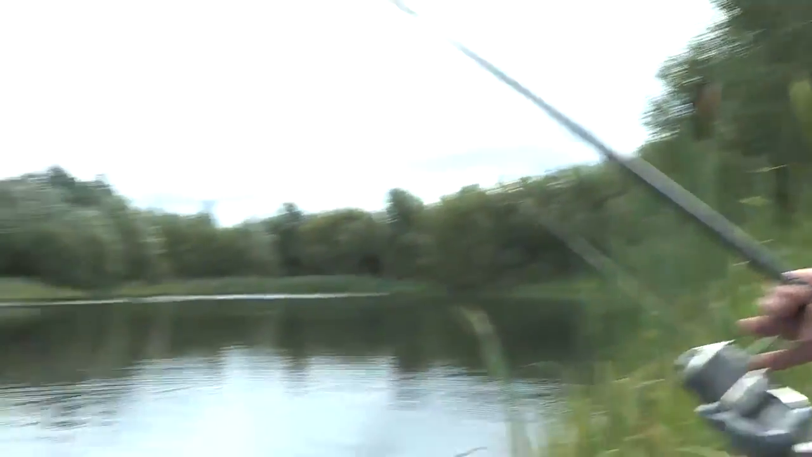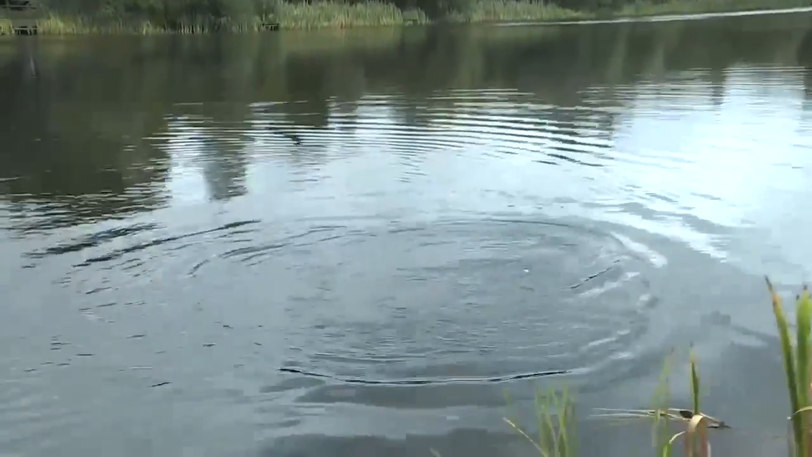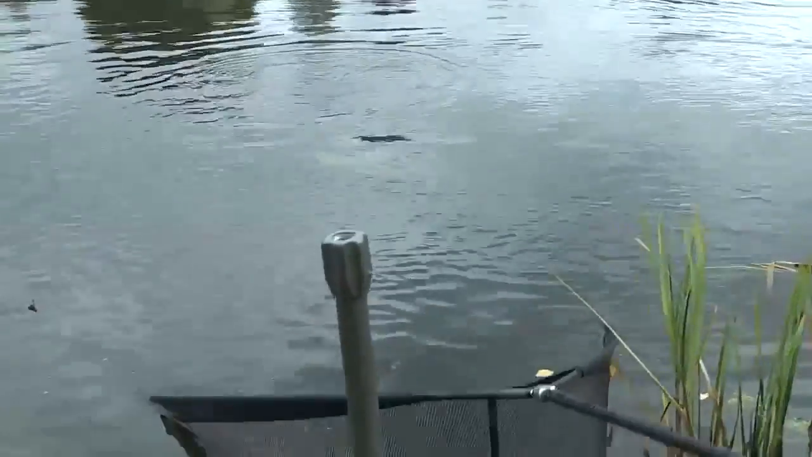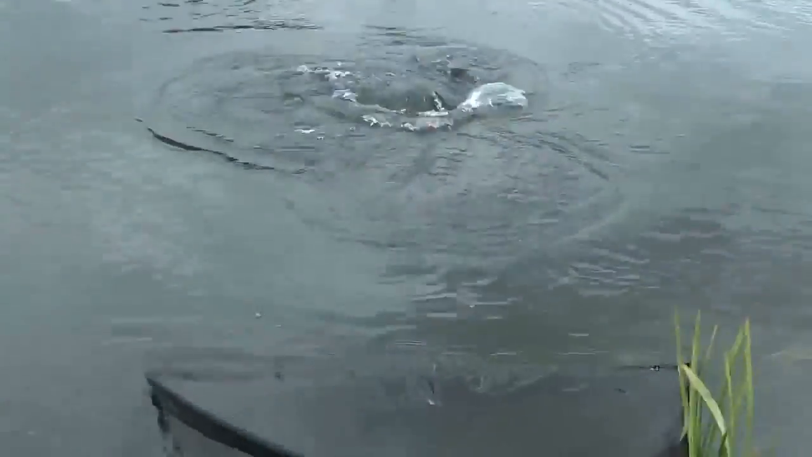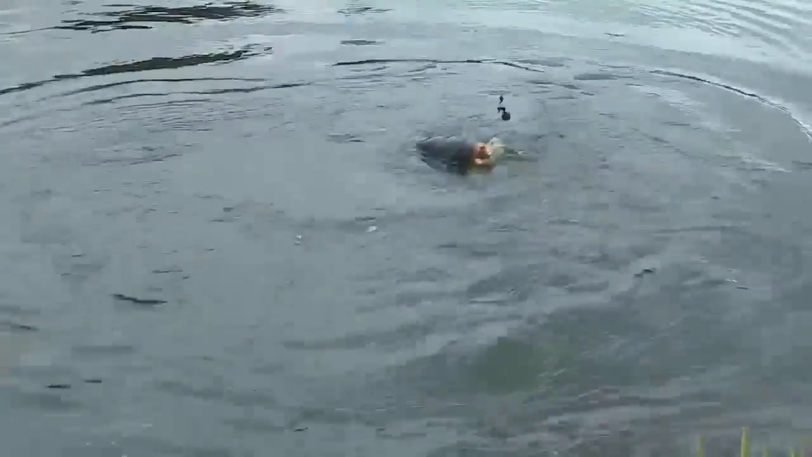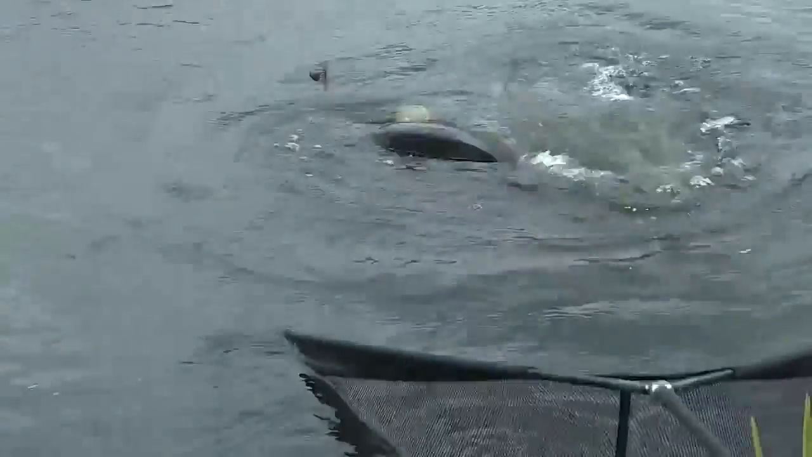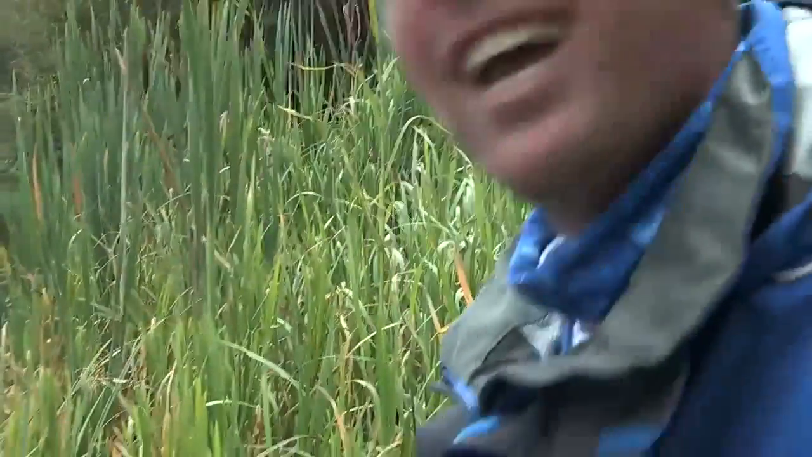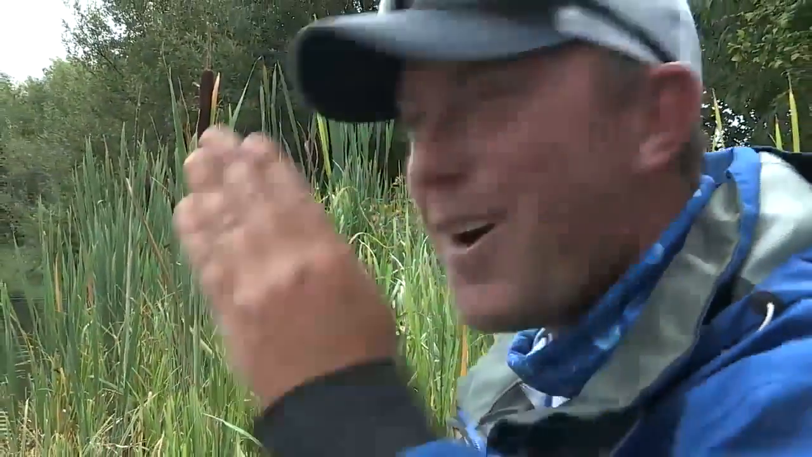Come on, mate. Come on. This thing is going some. Come on, mate, come on. Oh, look at that. I tell you what. Come to daddy! I cannot believe that. Can you believe that, mate? Literally, we've seen the mark.